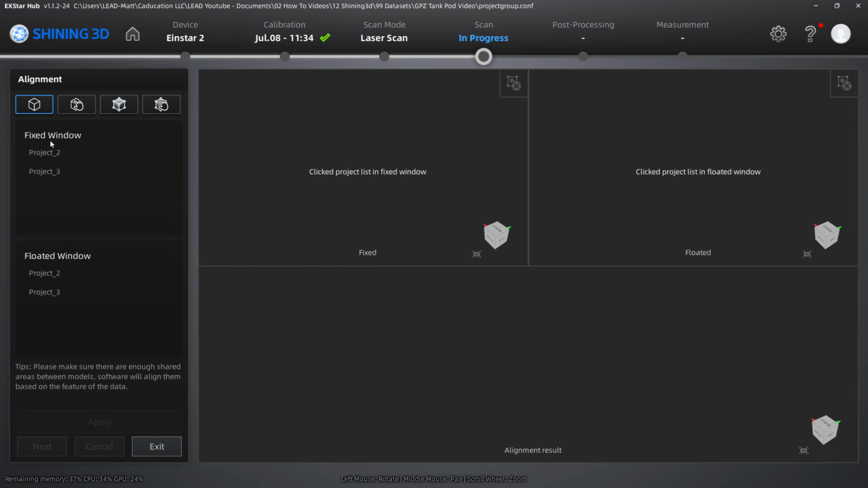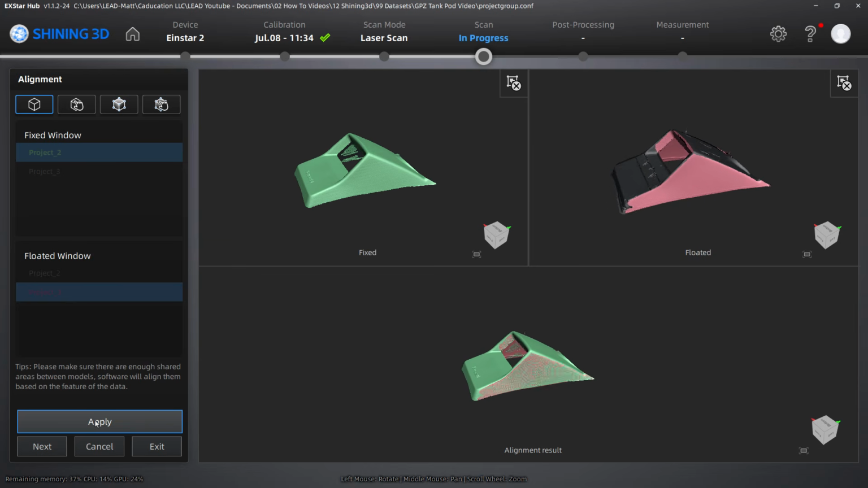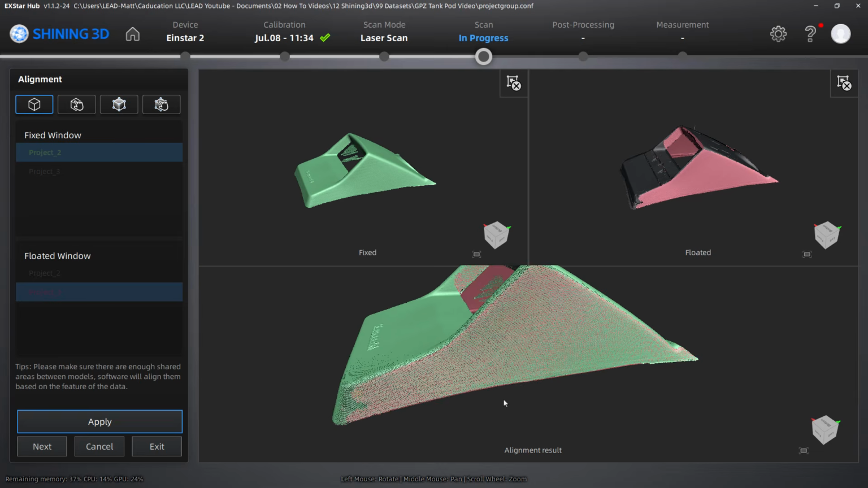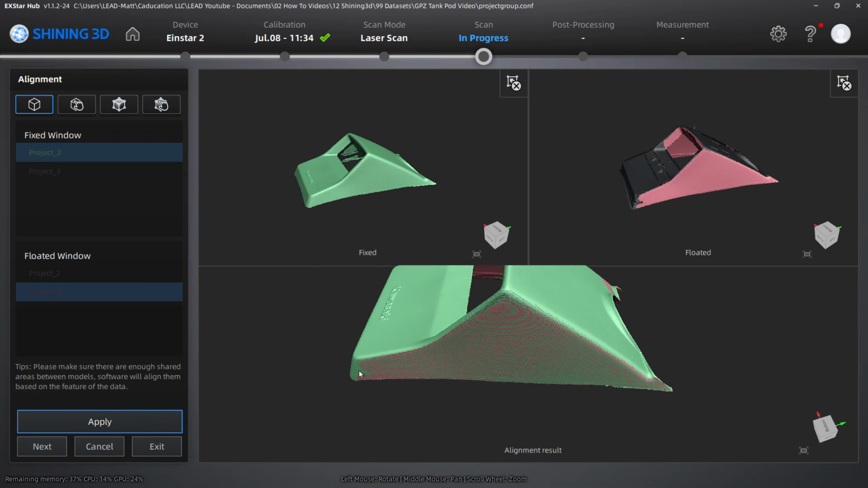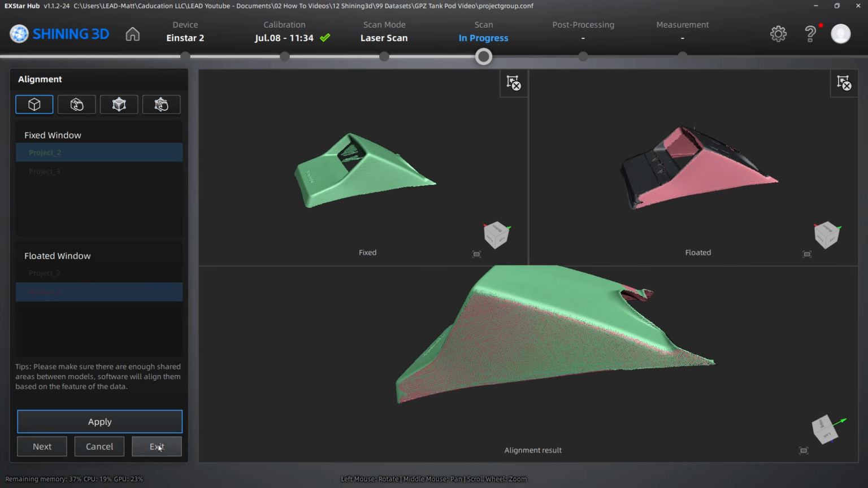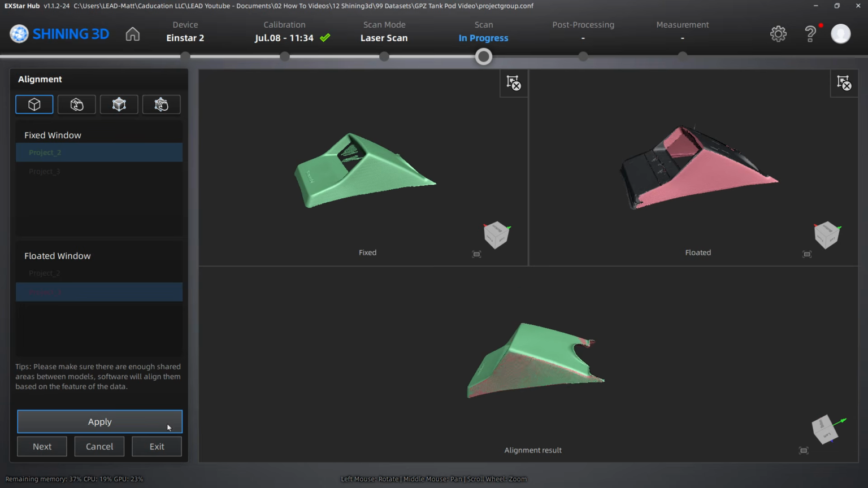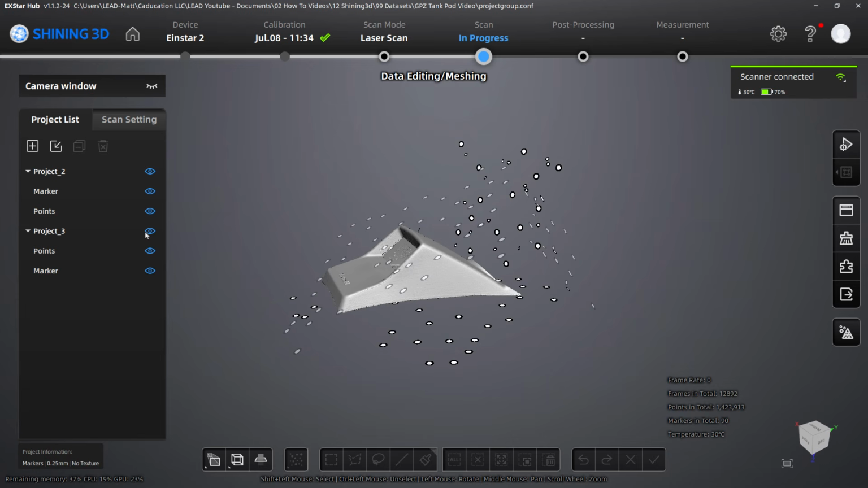So the next step for us is going to be alignment. So we're going to move over to alignment, project 2, project 3. I'm going to let it do it automatically, see if it can find a correct solution. And it looks like it does. So you can see, zoom in here. These edges right here may potentially cause us a problem, so we'll just have to see. I'm going to apply that and exit. And so now both the projects are aligned. If I hide one, they're in the same location.